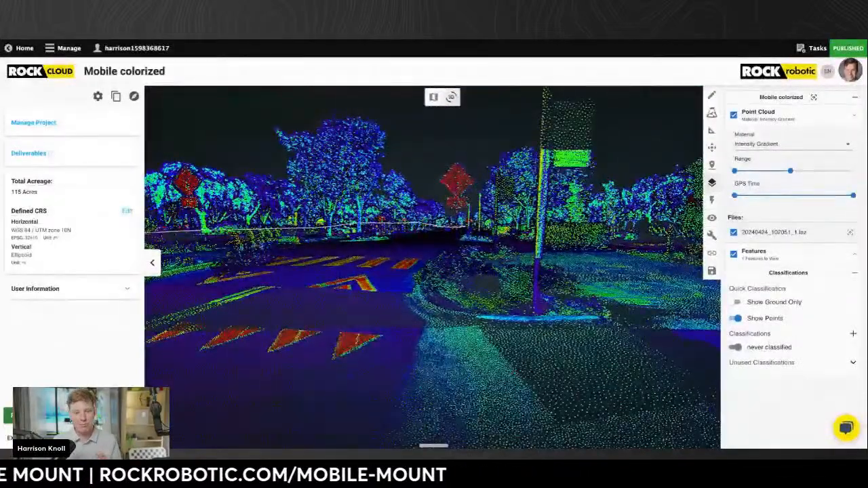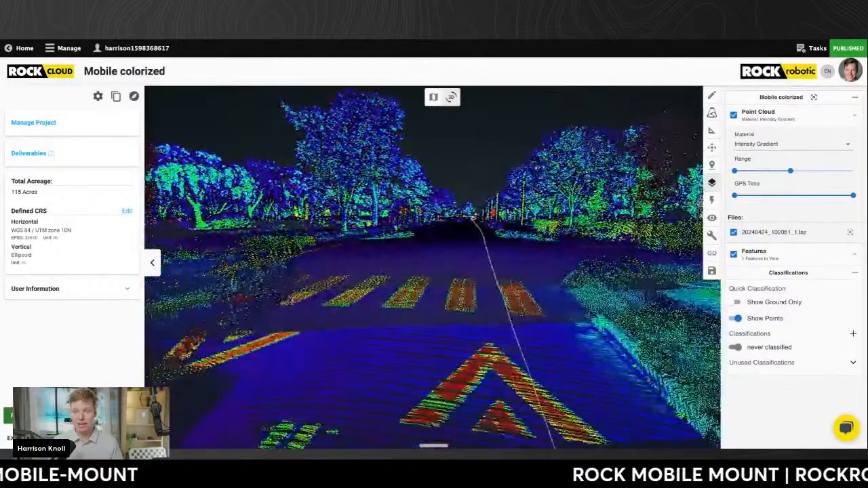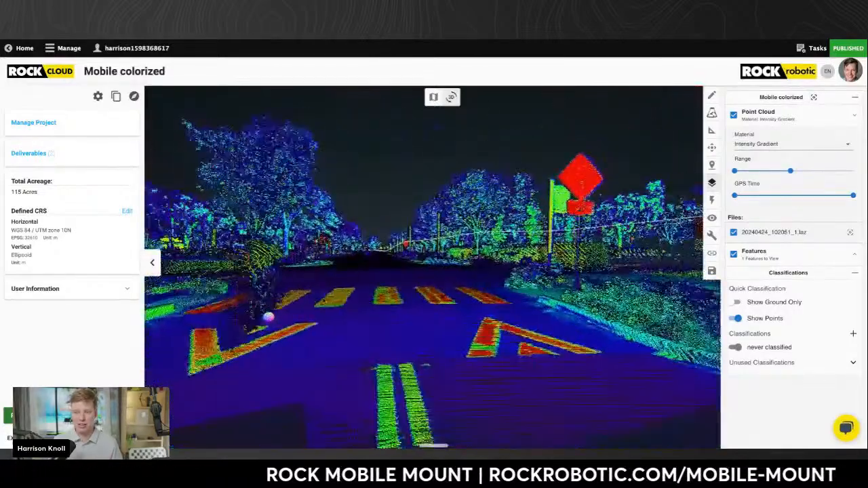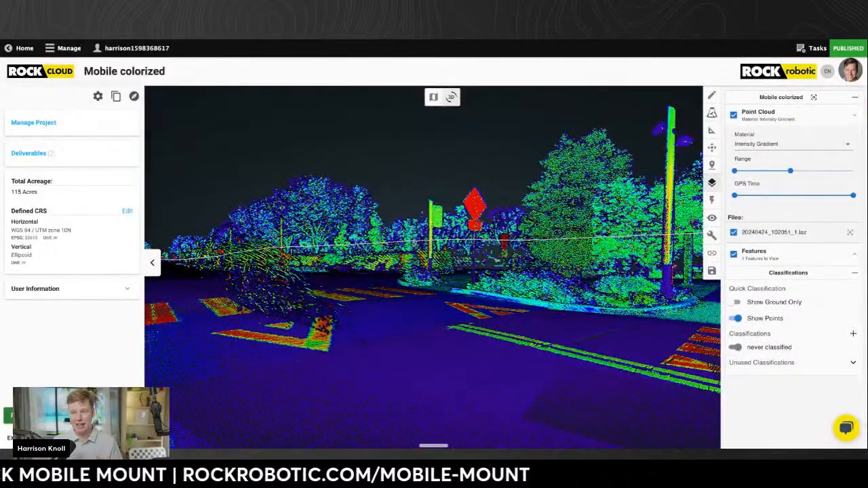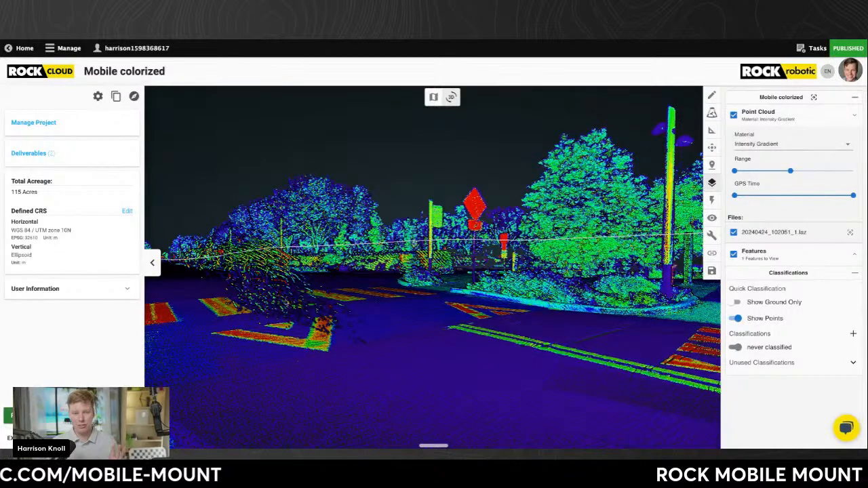Now, let's talk about this for a second. One of the problems that people are faced with in capturing mobile data or even in SLAM data is moving objects. So this was a person on a bicycle here on the left-hand side. Coming out in the next couple weeks, Rock has a very robust moving object filter, so it will remove all of those moving objects.